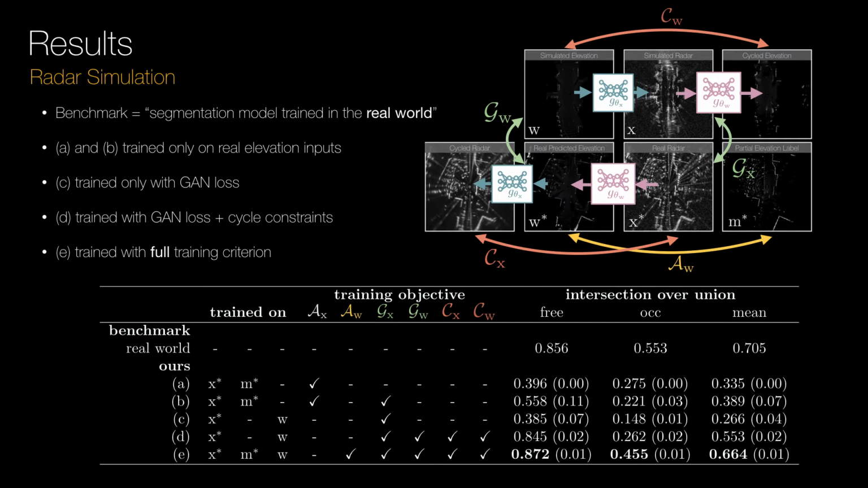In C, the radar sensor model is learnt simulating radar observations from simulated world states during training, but using only an adversarial loss between simulated and real radar observations. In D, the model is trained using adversarial losses and cyclical consistency in a similar setup to the CycleGAN framework. And finally, in E, the model is trained using the full training objective proposed previously.